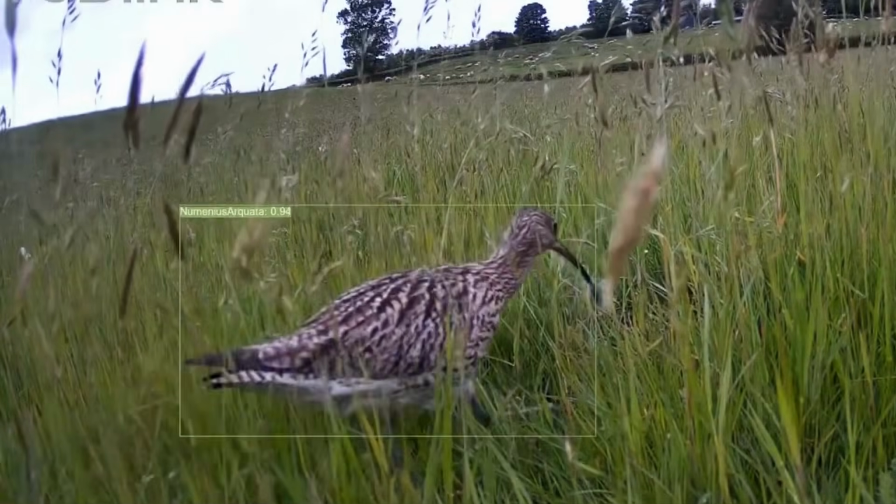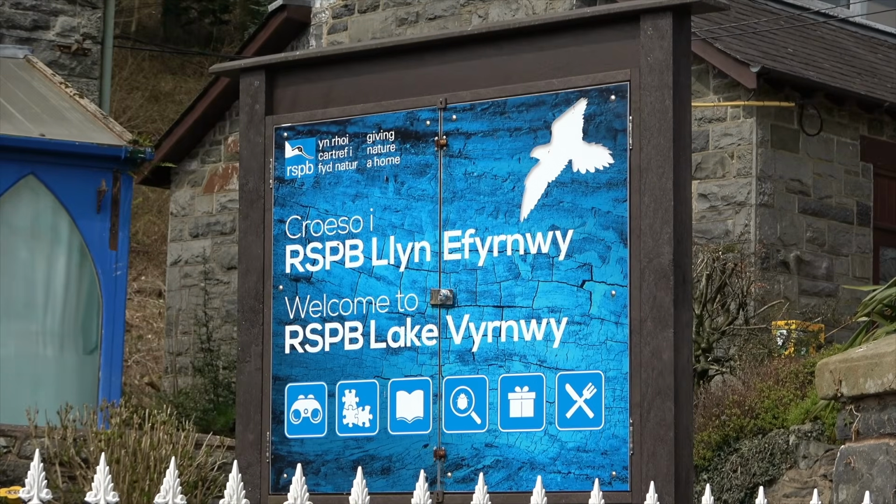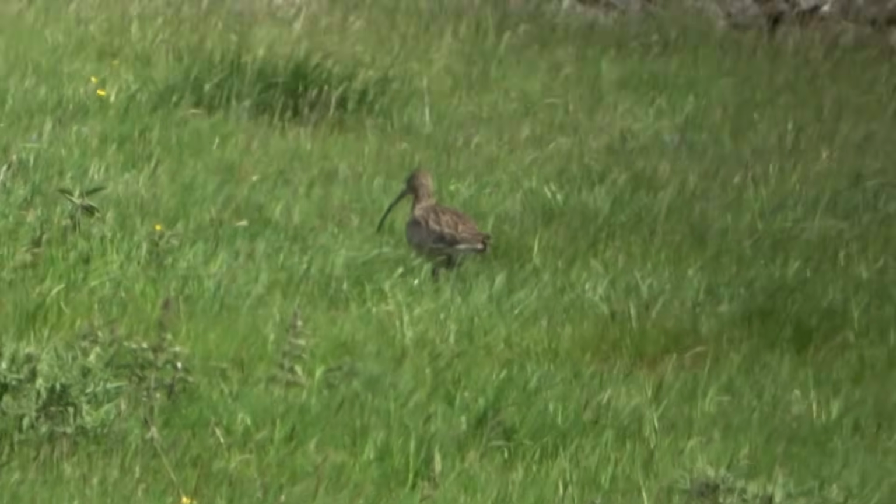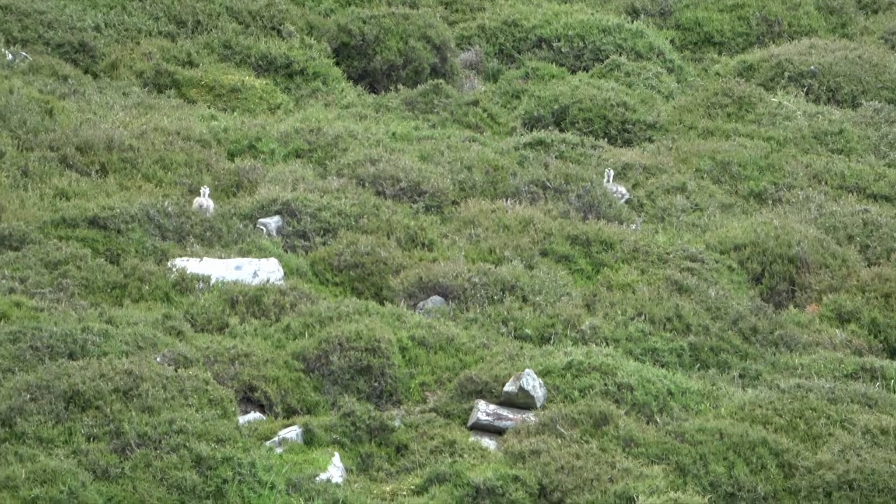The Game and Wildlife Conservation Trust has won nearly £1 million for curlew conservation. Its Land of the Curlew project won the government funding following the repeated failure of the RSPB's Lake Vyrnwy curlew project, which has cost more than £5 million and no longer has any breeding curlews. The GWCT's Curlew Connections Wales has been running for 3 years and has seen a team of 3 curlew officers working with farmers, communities and volunteers to protect breeding curlew by using gamekeeping techniques.